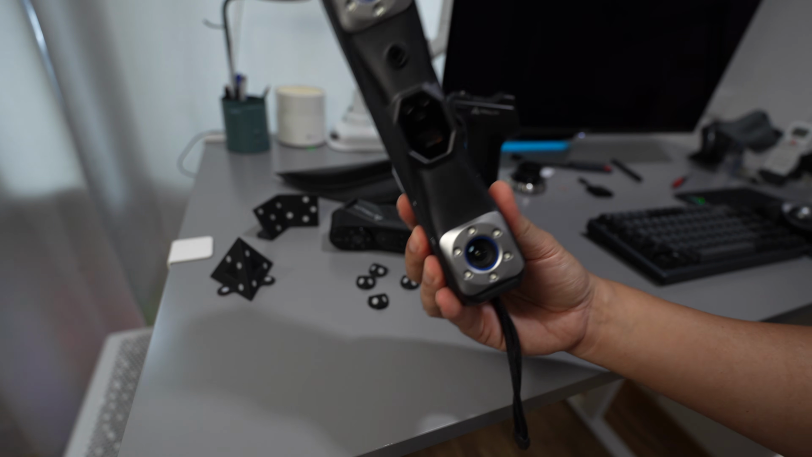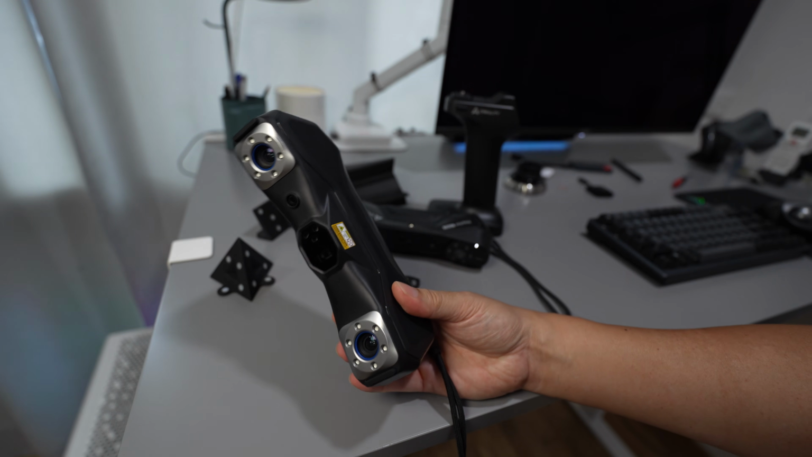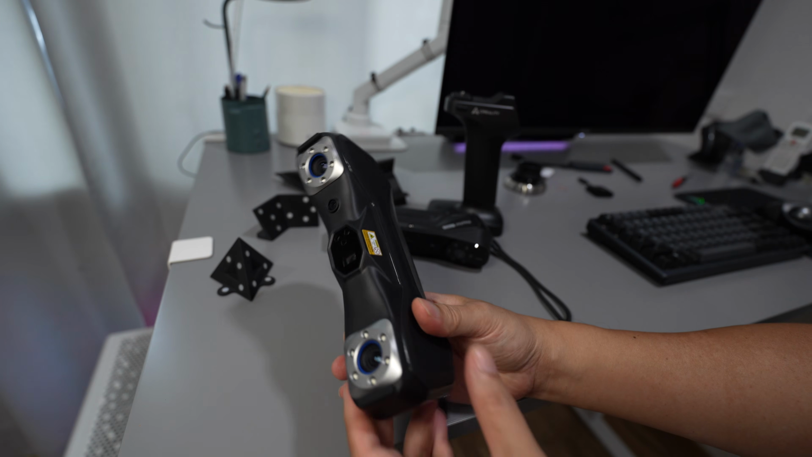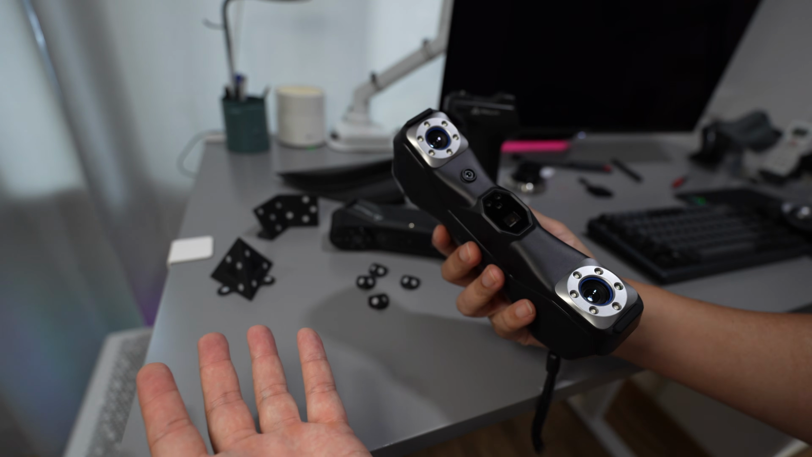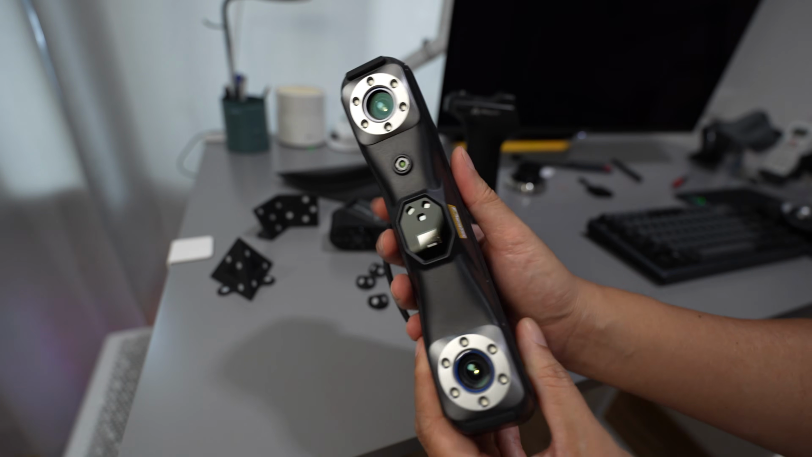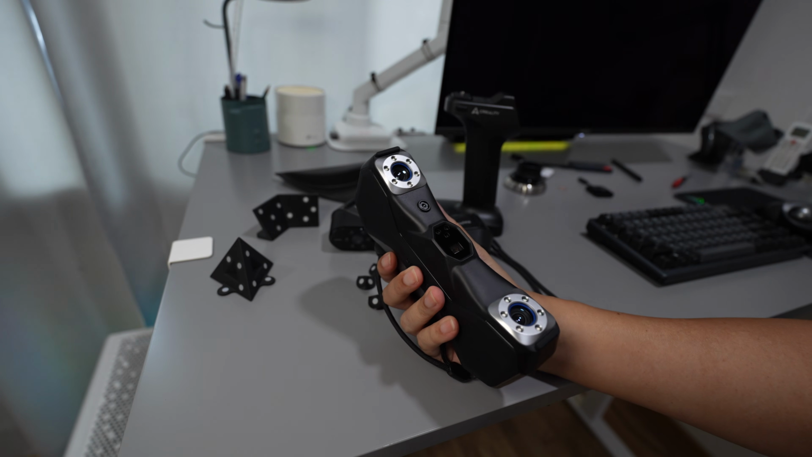But if I want to scan the car panel, which I will test in my next video, I will use the power bank to power this one. I hold a laptop in the left hand and the scanner in the right hand, so I can walk around the car and test the 3D scan of the car panel.